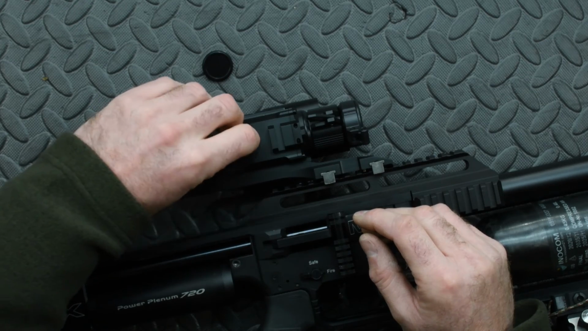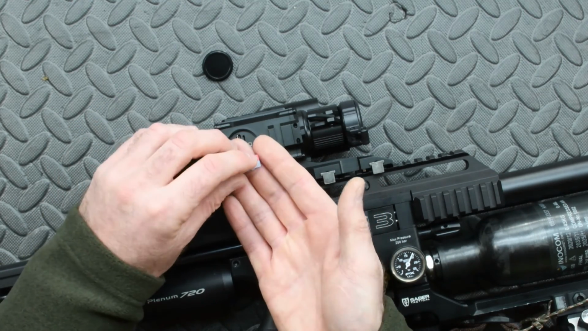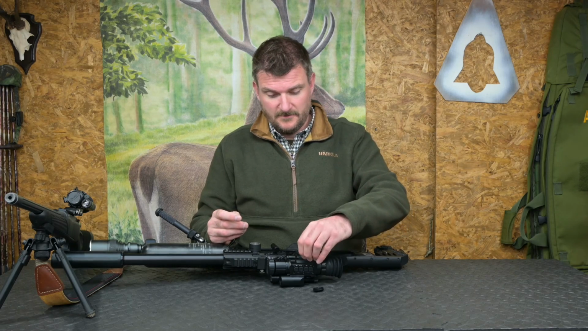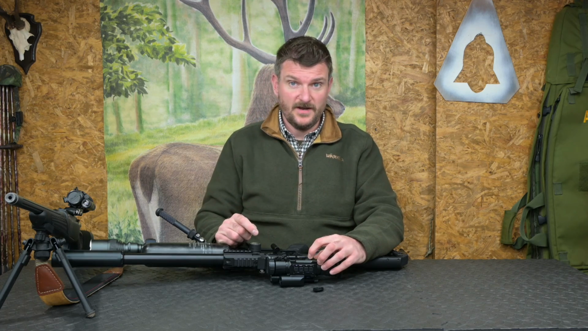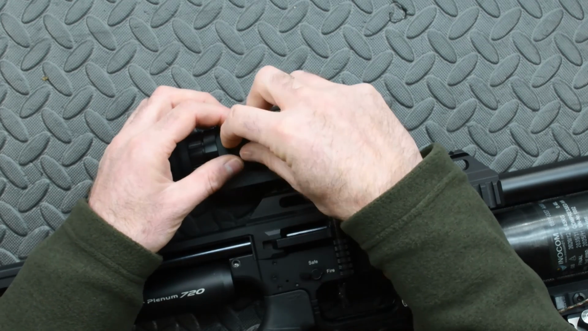In the front there's a space there for a micro SD card. That's what records all your footage. I use a 32GB one, I just find it's what works best. That clips in and clips out, and there's also an output there for video. This also has a rubber seal, and that helps with atmospheric protection on the unit.